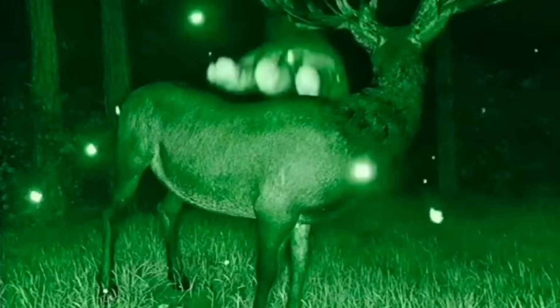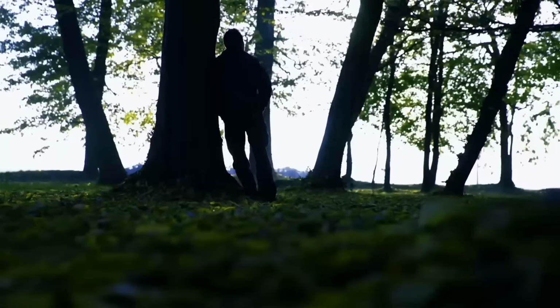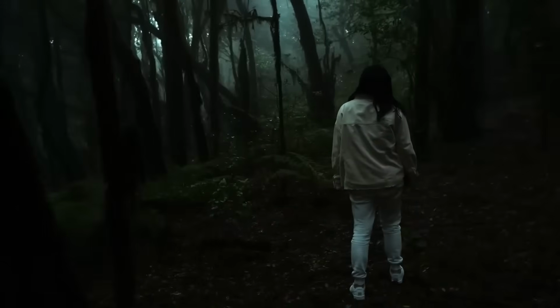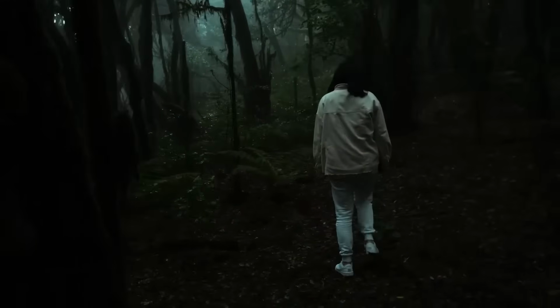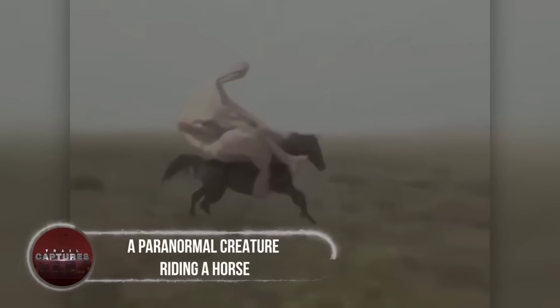So you stand there, heart racing, watching as the forest displays its full measure of terror. The mysterious hand that took the deer is only a small taste of what this place has to offer. You can only imagine the other horrors that lie in wait for unsuspecting visitors. But for now, you are content to stand here, frozen in fear and awe, as the forest reveals its true dark nature. A paranormal creature riding a horse.